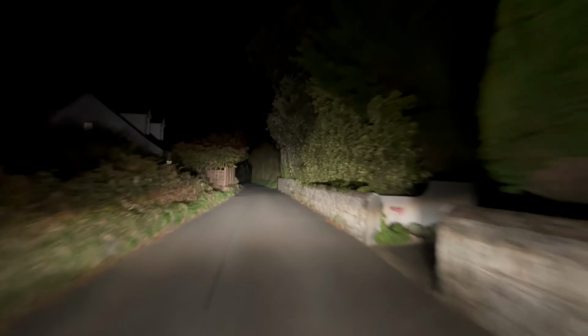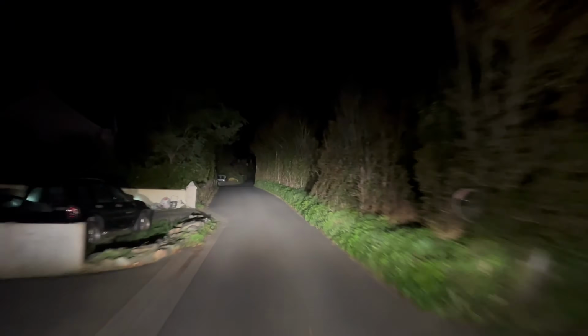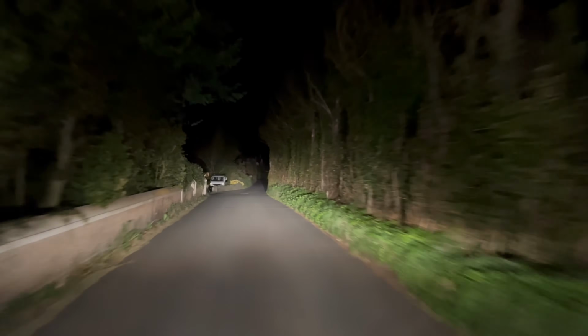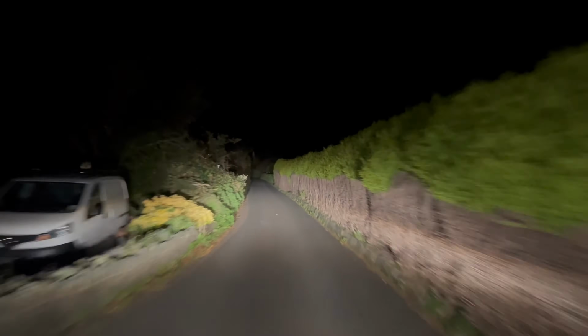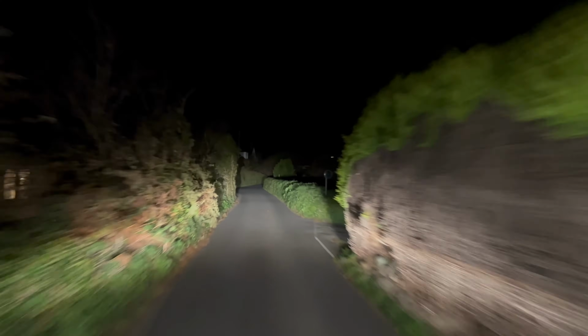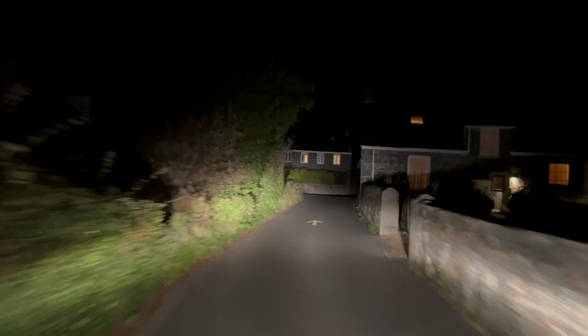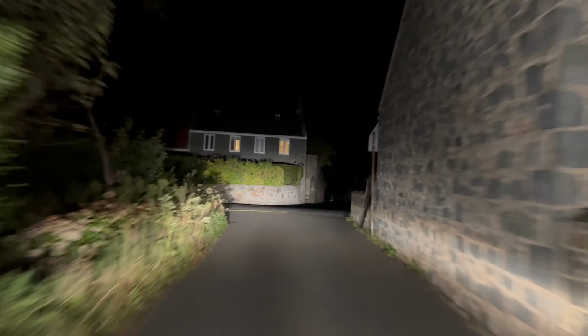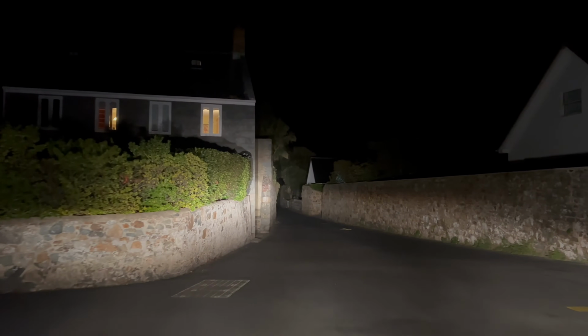Right, we head down. Again, really tight road, this one. It is two-way, believe it or not. So where would you pull in round here if you met a car? Well, there are places. Probably there. It's always worth planning a bit before you get there. So a quick look left and right, then straight on.